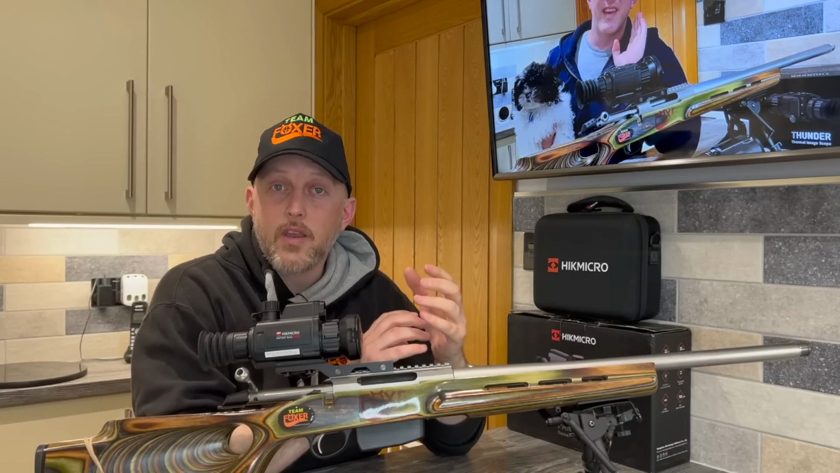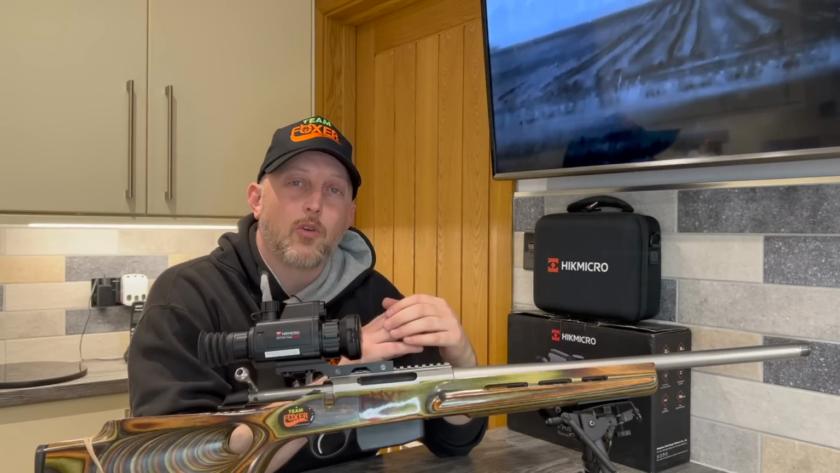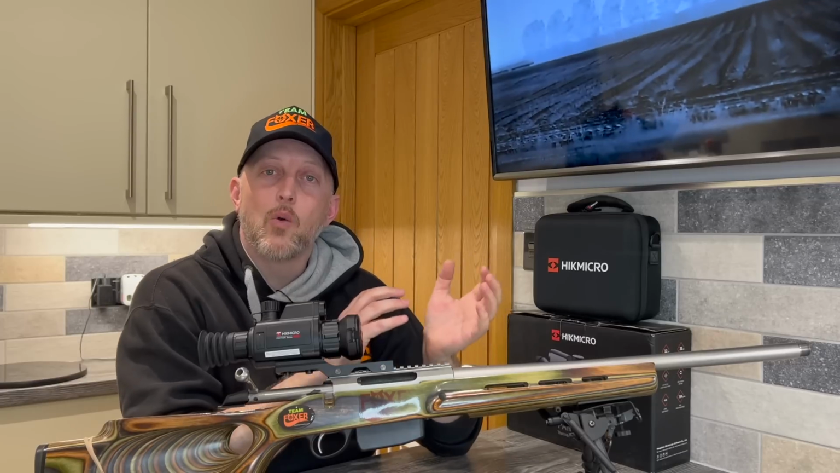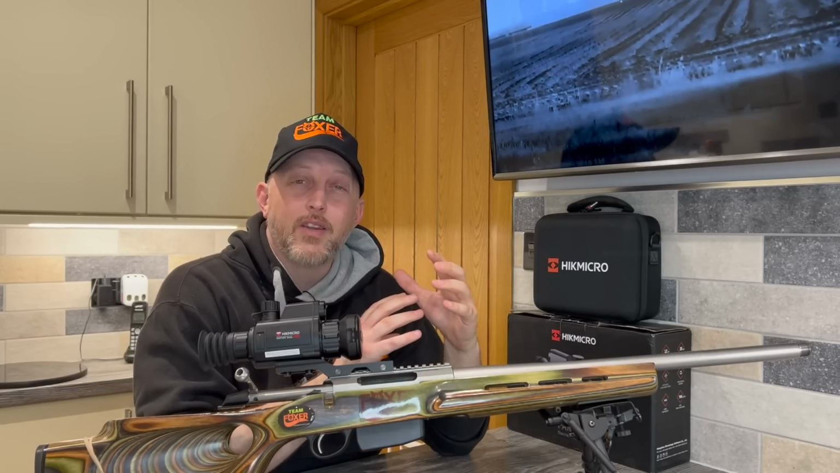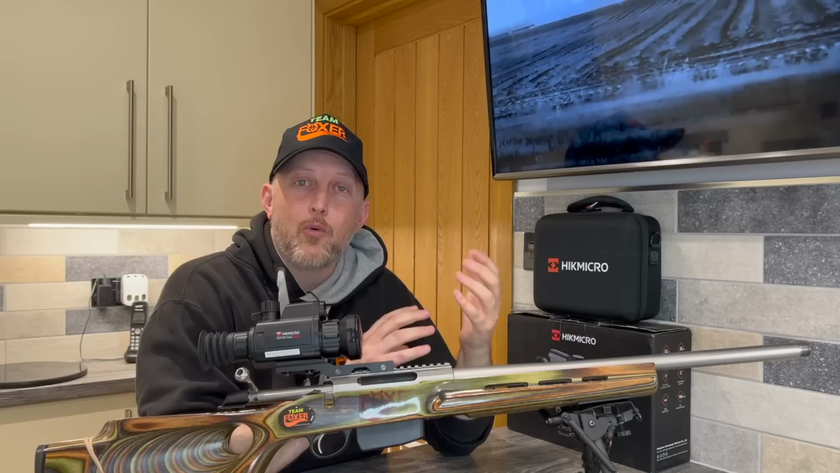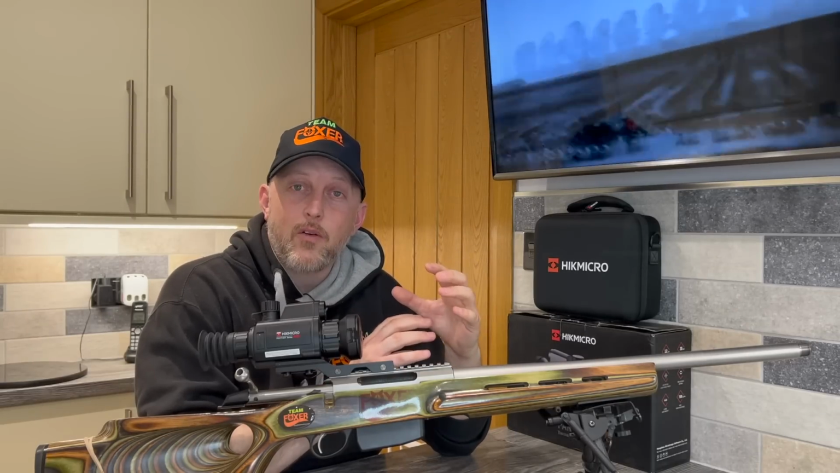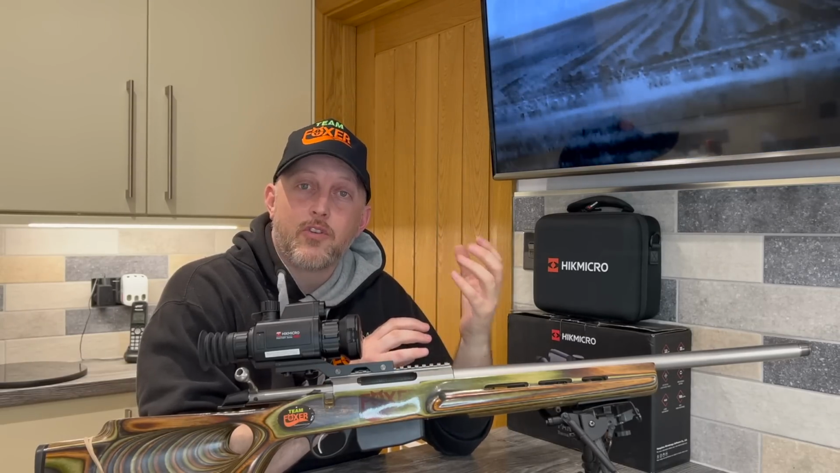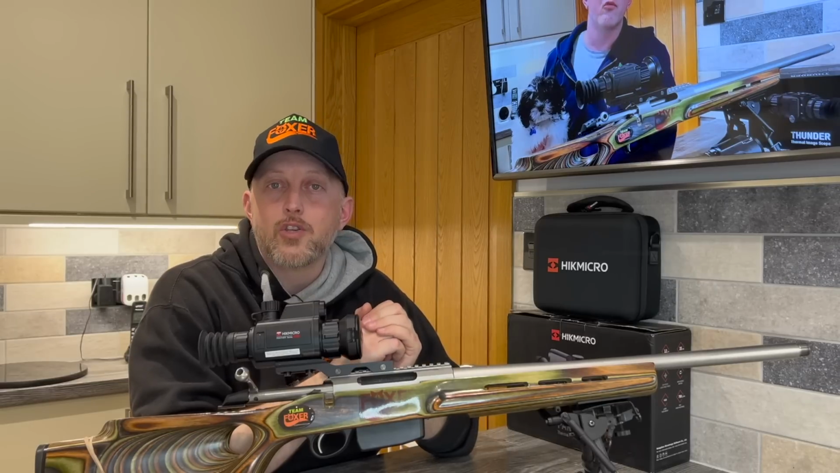And the other good thing is it will give you that image detail in some of the harshest conditions. So even if it's quite misty or foggy, or the humidity is high, and those are probably the conditions where they're not thermal's best friends, that sub 35 millikelvin sensor means it's able to still show you that detail even in the harshest of conditions.